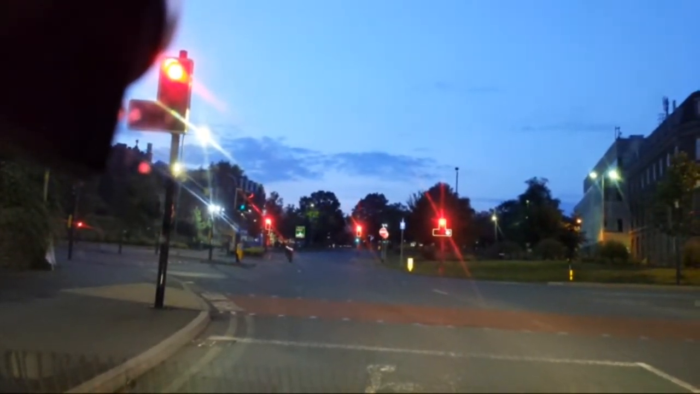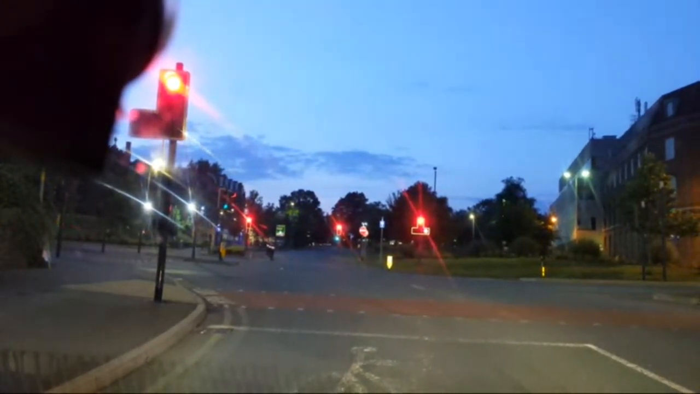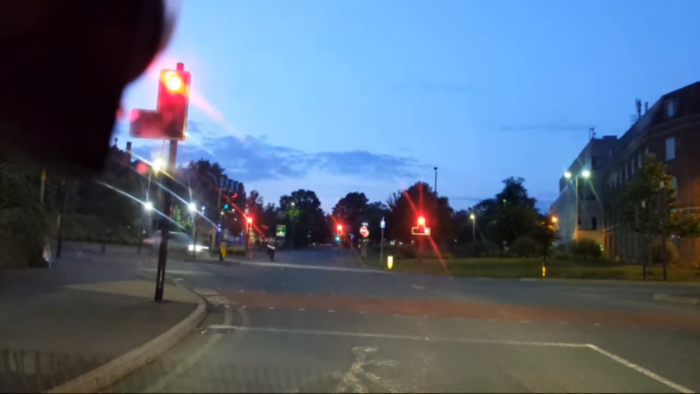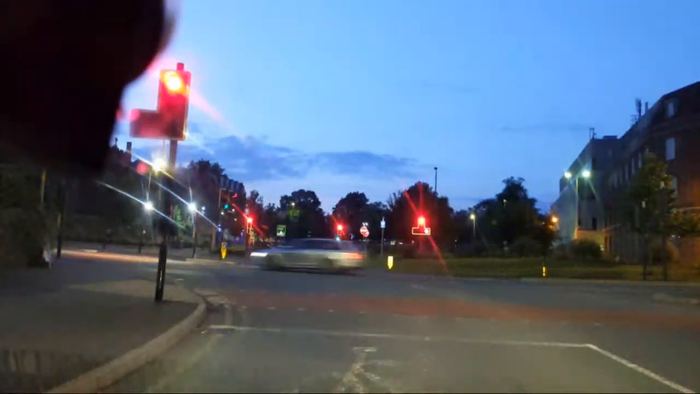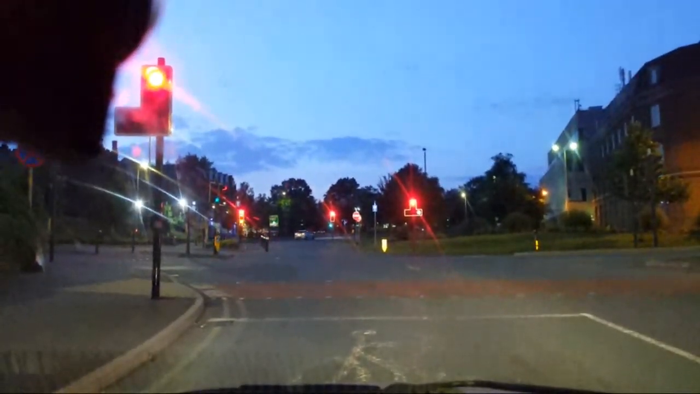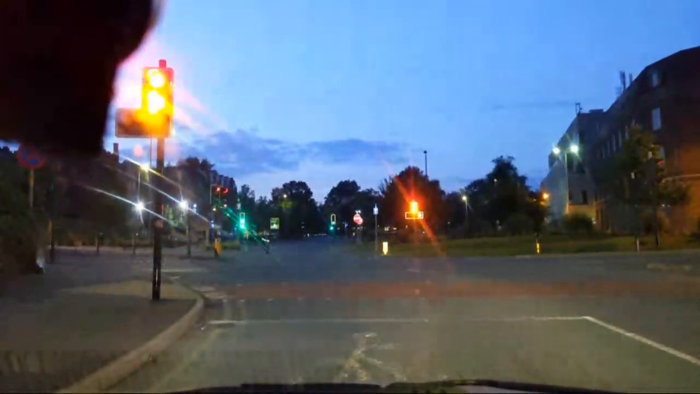We go around the corner. Let's go around the corner and see what's going on there. That looks lopsided. That's a bit better. Never get it perfectly straight. But they definitely went through on red then. So I guess it was either a Mercedes or a BMW. Anyway, there's the church, gone.